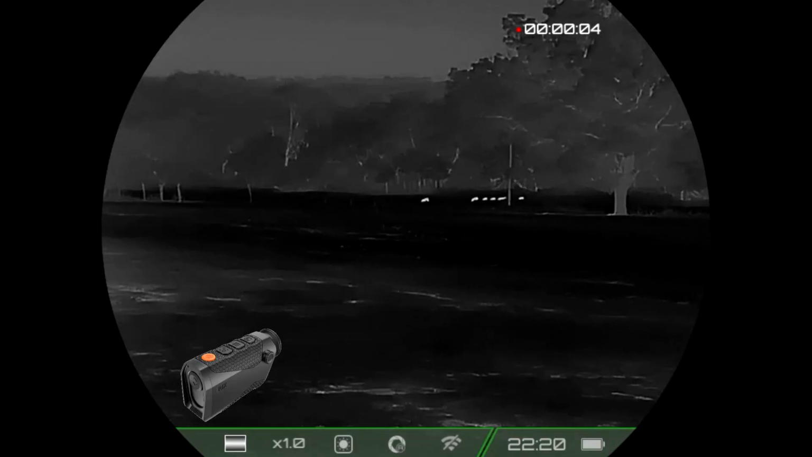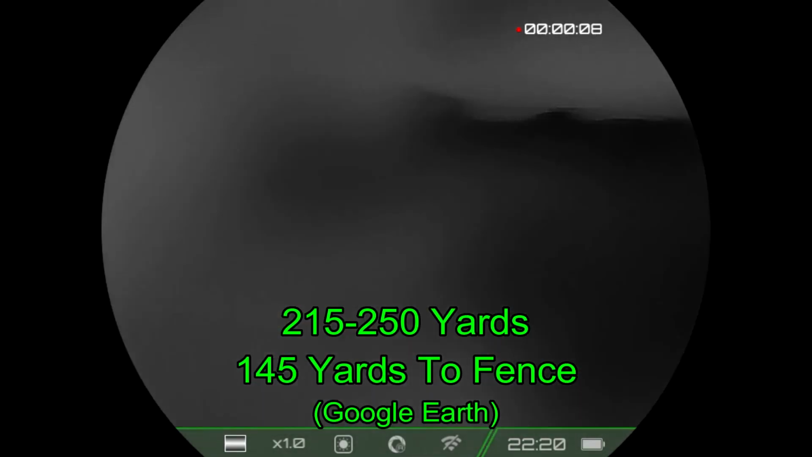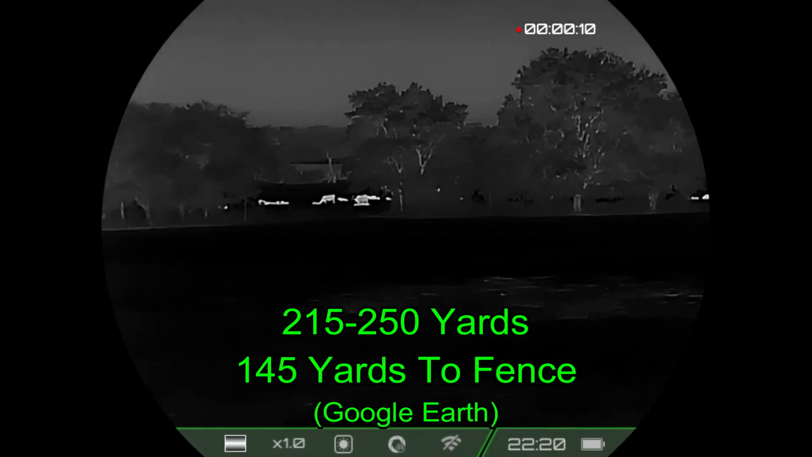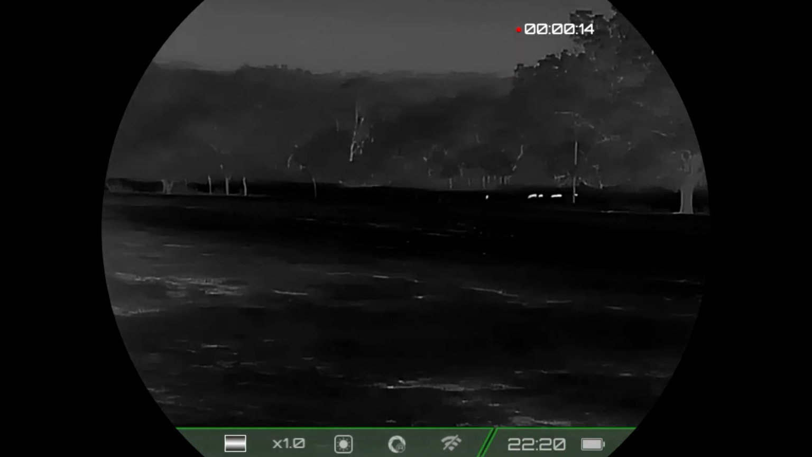From the corner fence, I stated where I was standing so that I would know where I recorded the video, so that I could then go back and compare where I was recording from with a map to give a distance on how far away the hogs are.